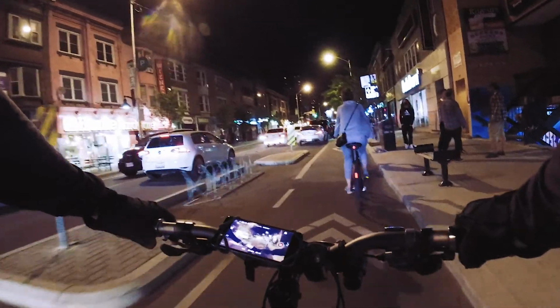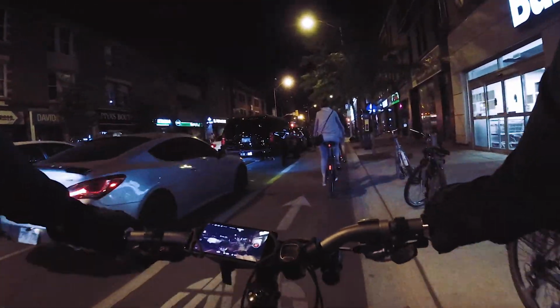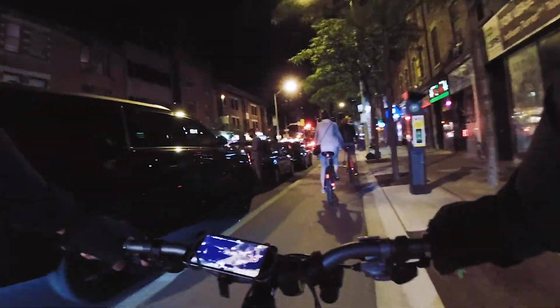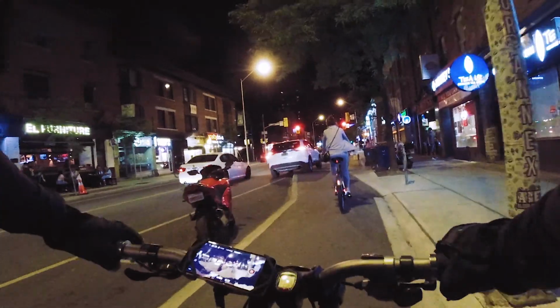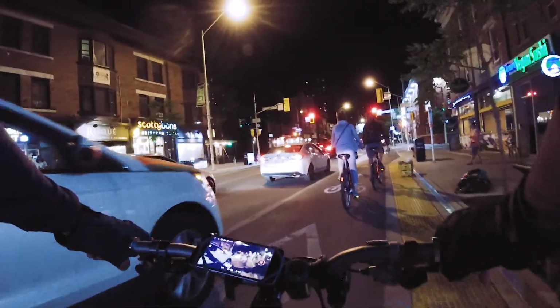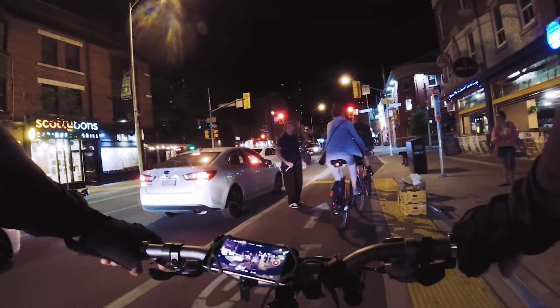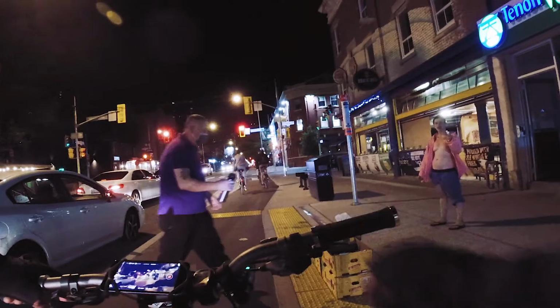So we're on the street here. There's some street music going on. The guy's tuning. Ding dong, ding dong, dong, ding, ding dong. That's how you tune your guitar. I'm not very good with sounds and music. Go ahead, I got you.